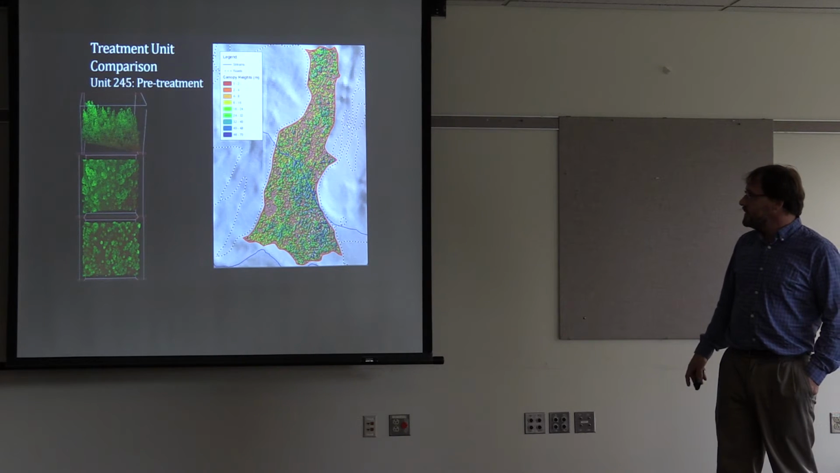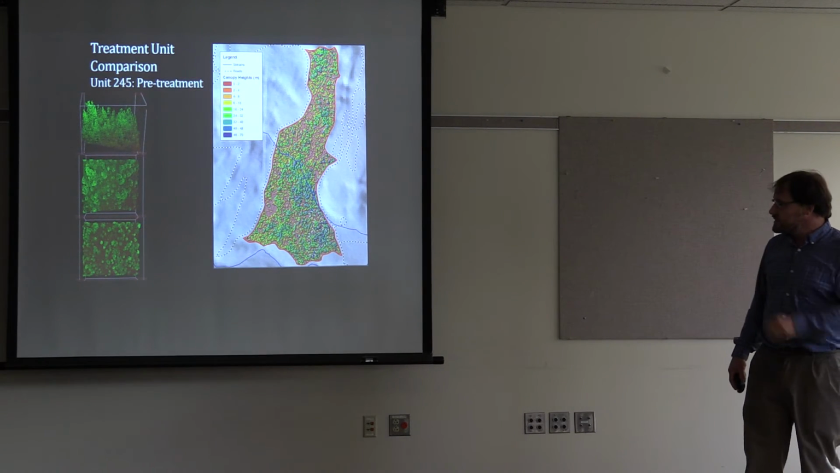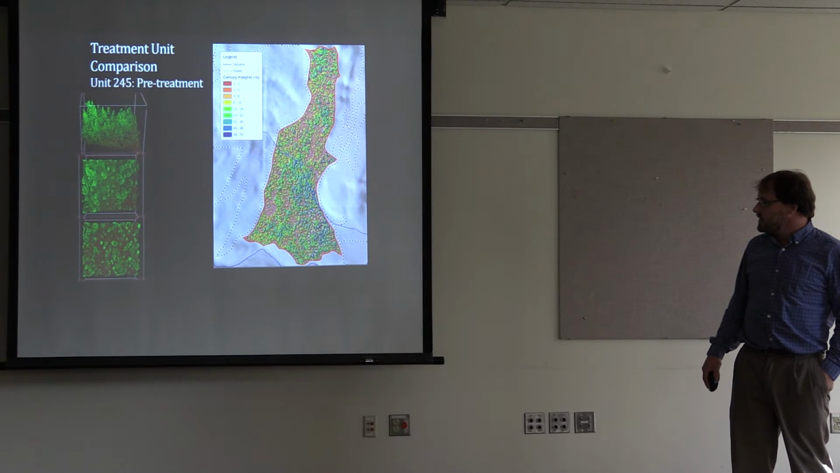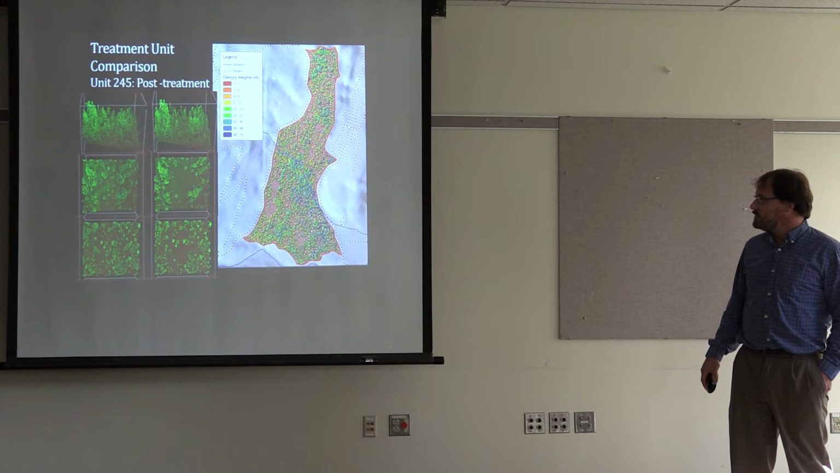Okay, here we go. So now zooming down into an actual treatment level, again, this is with those TAOs, you can literally just see where all the trees were removed and what the effect of the treatment is.